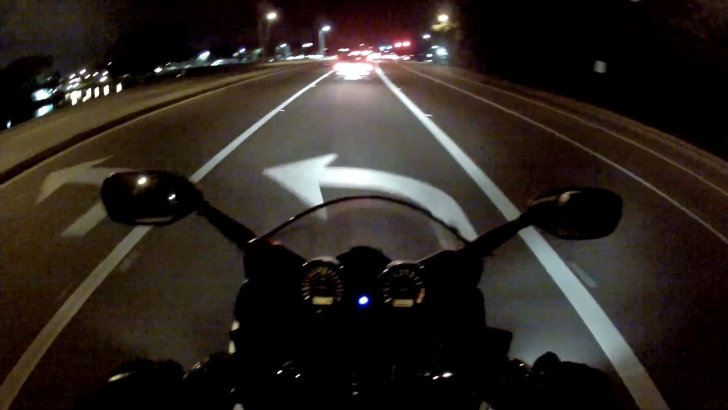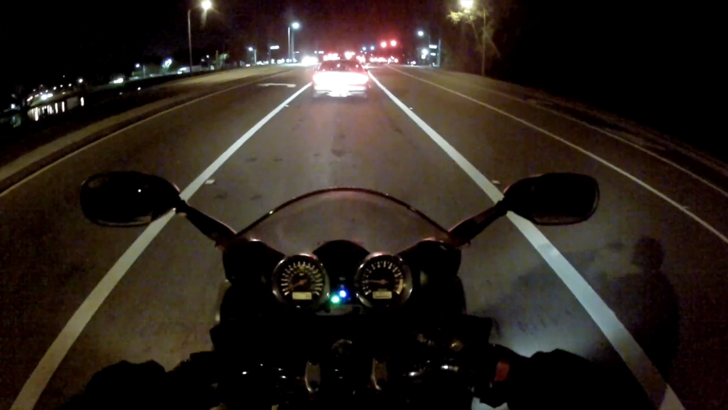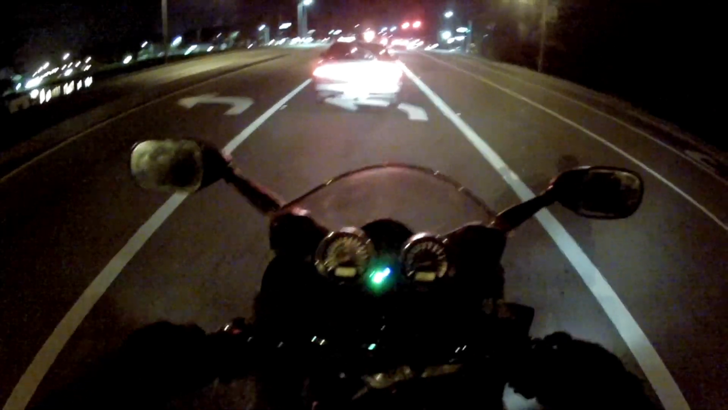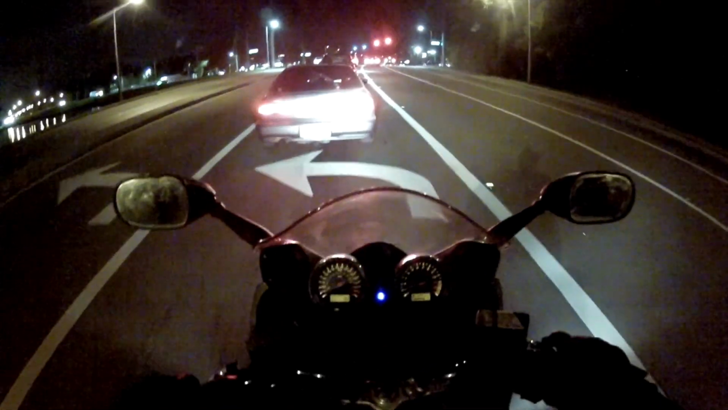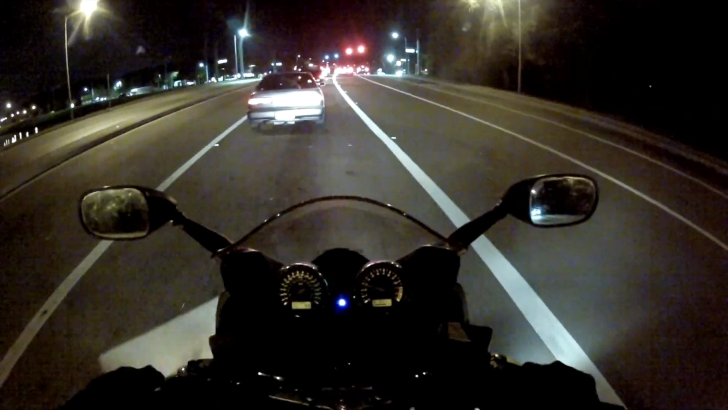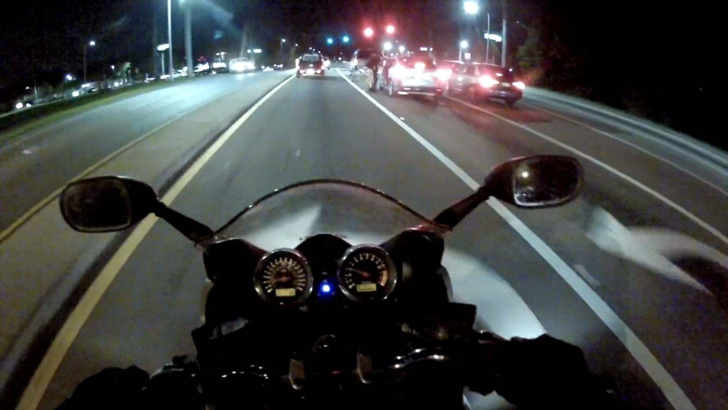For people in the oncoming lane, I am much more visible now, so my chances of someone pulling out in front of me, like making a left turn, I believe are a little smaller. I don't know the actual statistic for this, but I've had fewer instances at night.